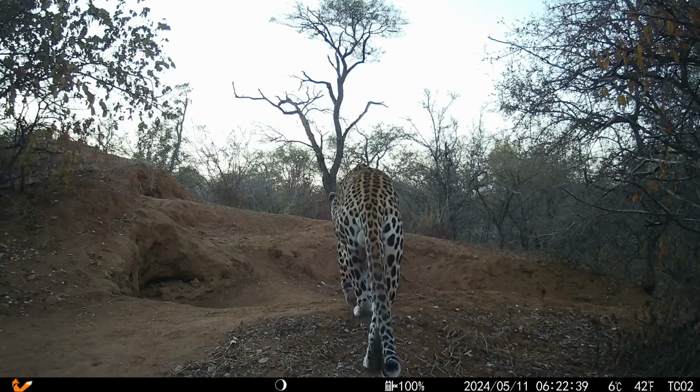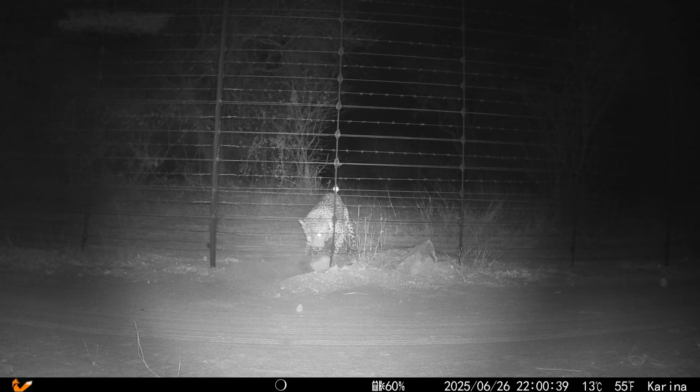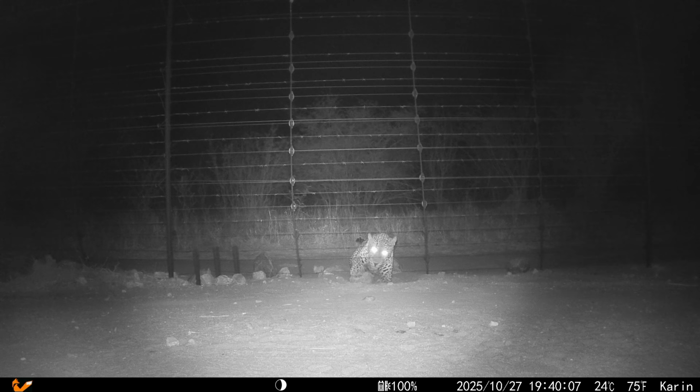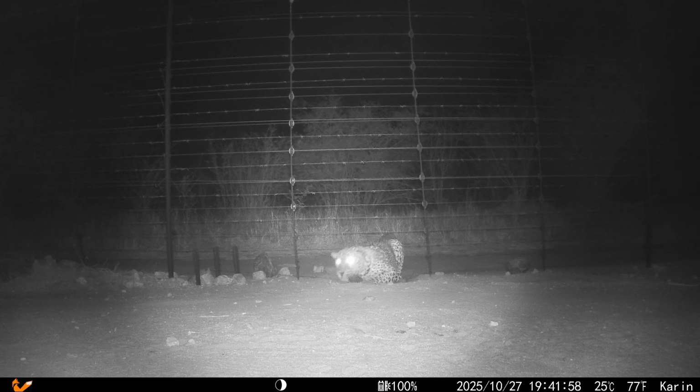The dominant male of the estate is called Mafu. He's particularly good at clearing holes, and you may have seen him remove some stones with his powerful front paws in the previous episode of the Wildlife Estate Diaries. In late October, he did the same thing. First, he carefully rolled away all the stones that were in his way, and then he even tried to bite through the bottom of the wire before squeezing his body through the gap.